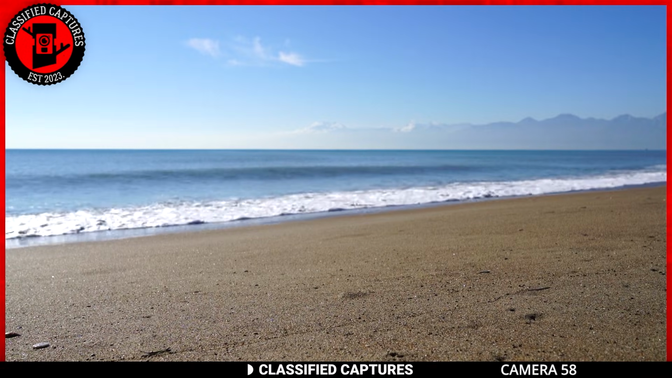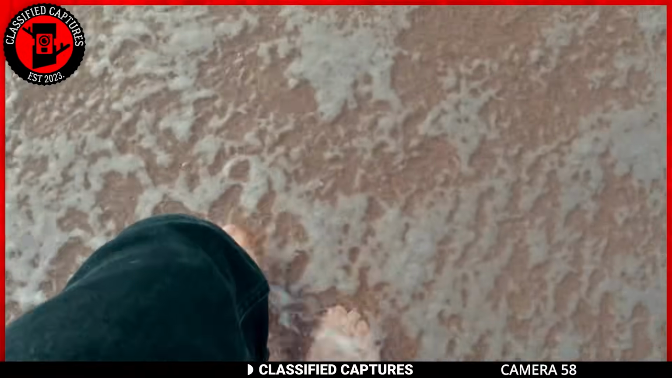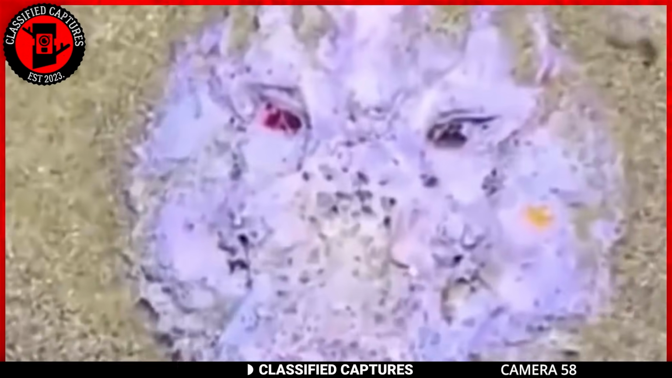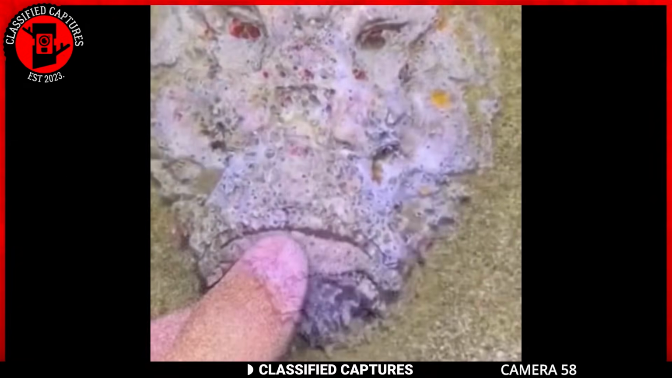Imagine taking a stroll by the beach, enjoying the sea breeze through your hair and the wet sand under your feet. Suddenly, you come across a peculiar stone on the shore. Upon closer inspection, you realize that it's shaped like a face. What do you do in such a situation? Well, the person who came across this stone decided to touch it.